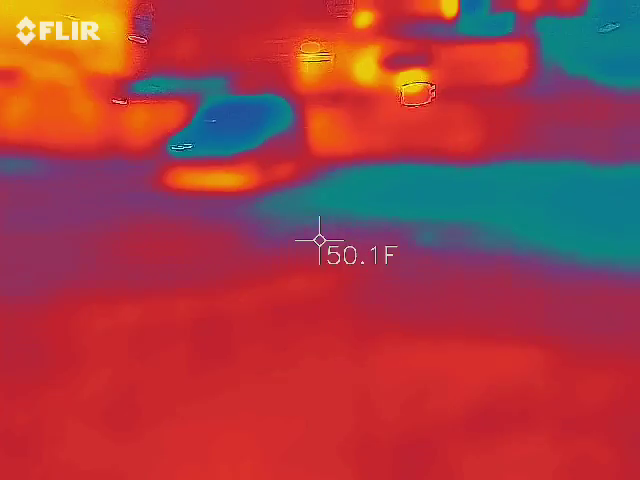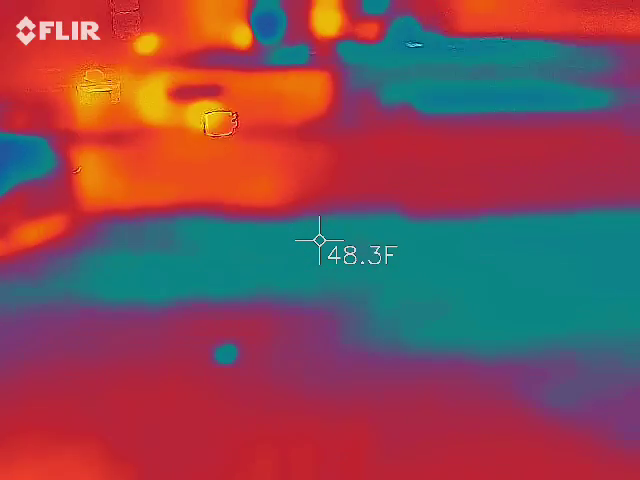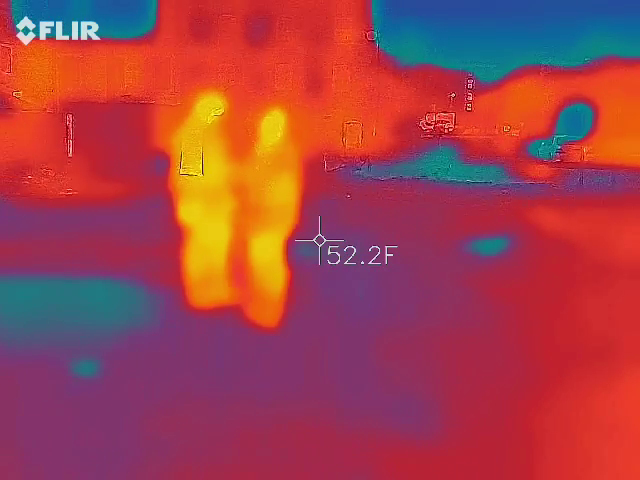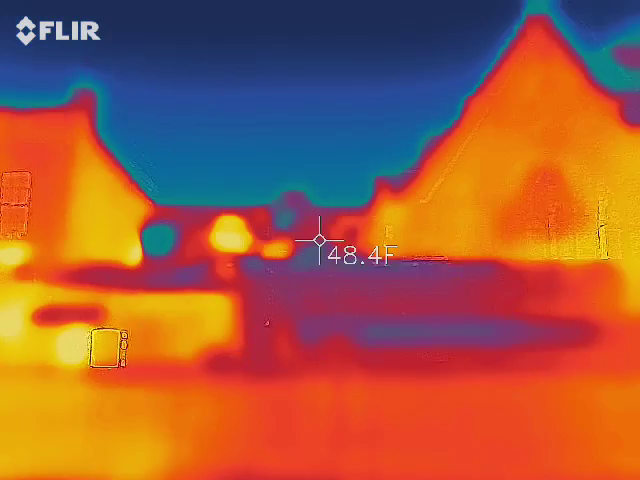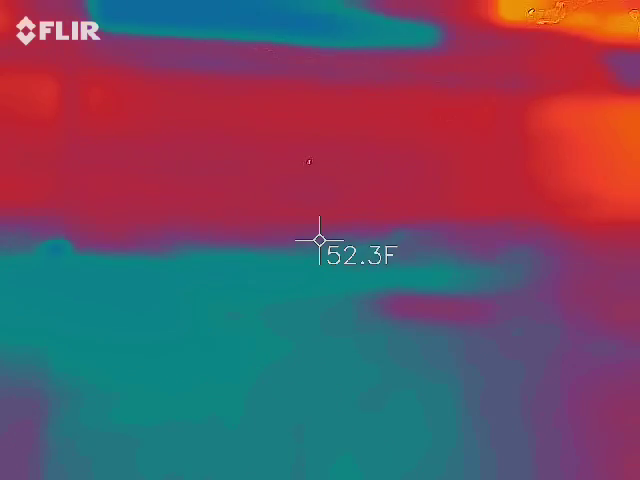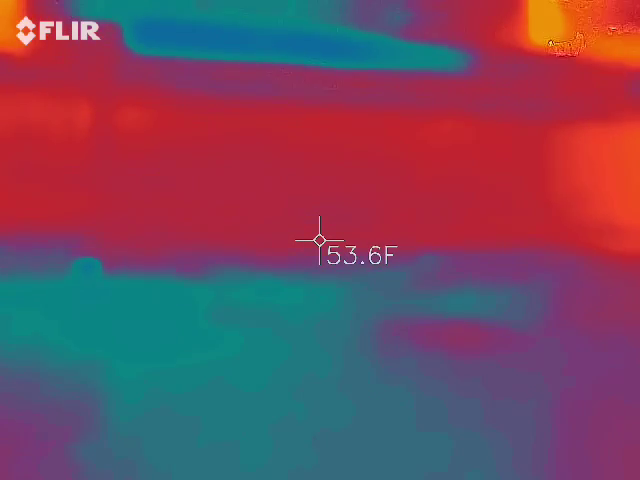We shoot this wall. Okay. Is there any people over there, though? Okay. Are we doing it? Wait, stop. I just wanted to see. I didn't want to get you in the laser. 53.